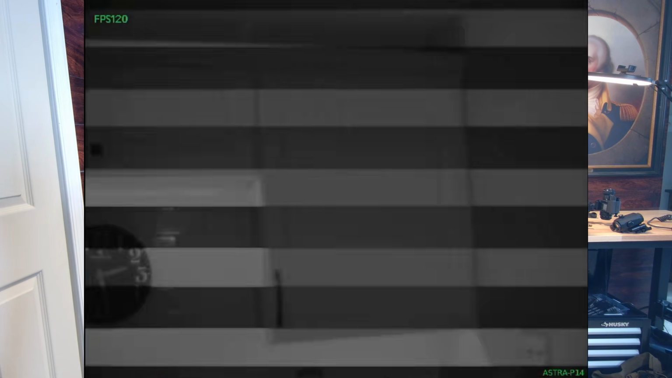Last, and again, I'm not trying to beat up on this unit, but I am a consumer advocate and I have to cover everything. The last problem with this is there are certain LED lights that will absolutely make the screen on this just go absolutely nuts, where you can't see anything. It just lines out everywhere. I'm going to roll some clips of that too.